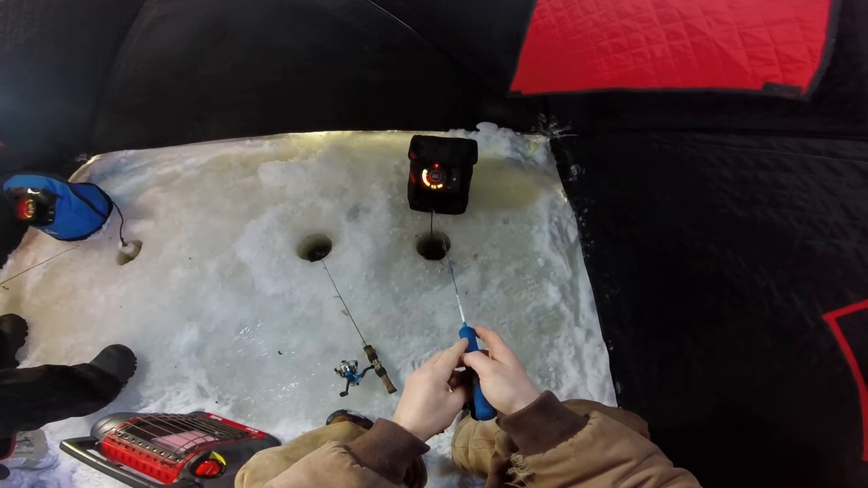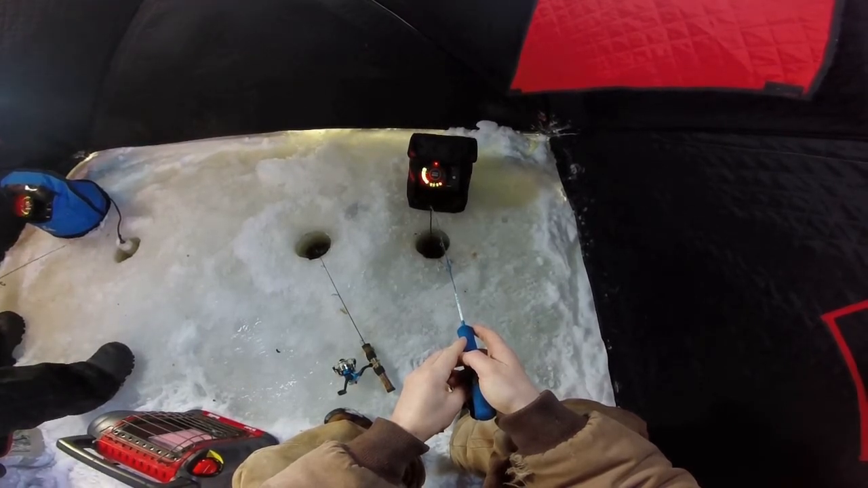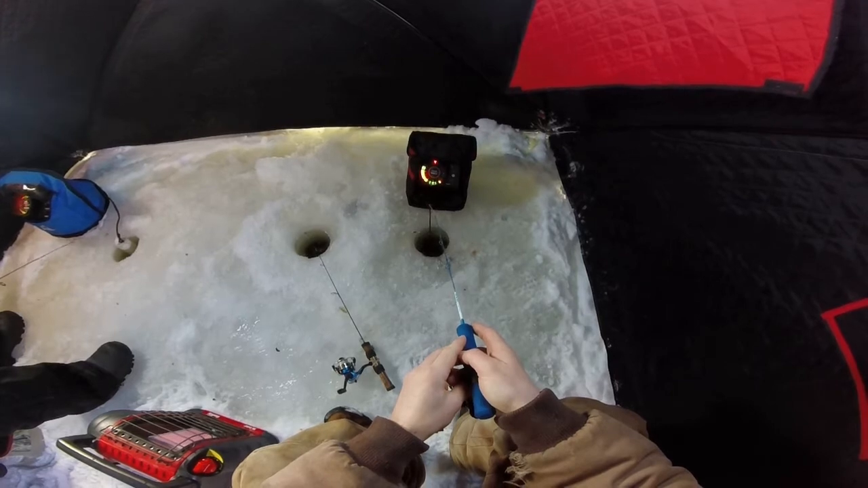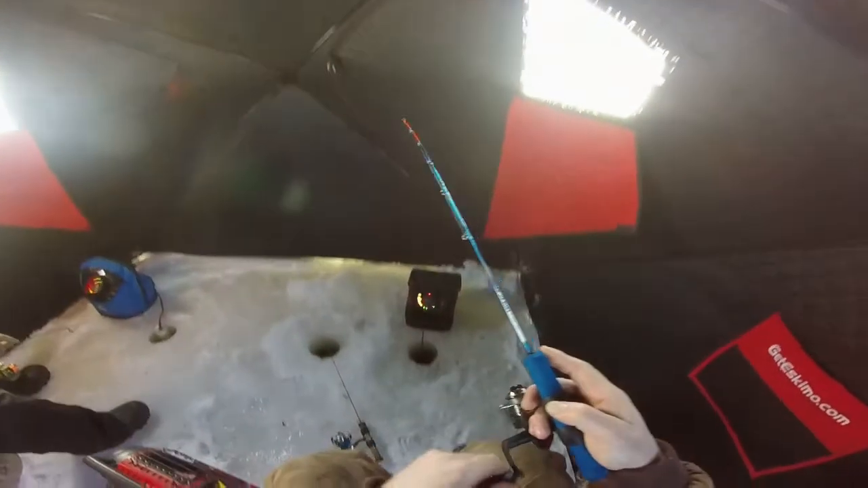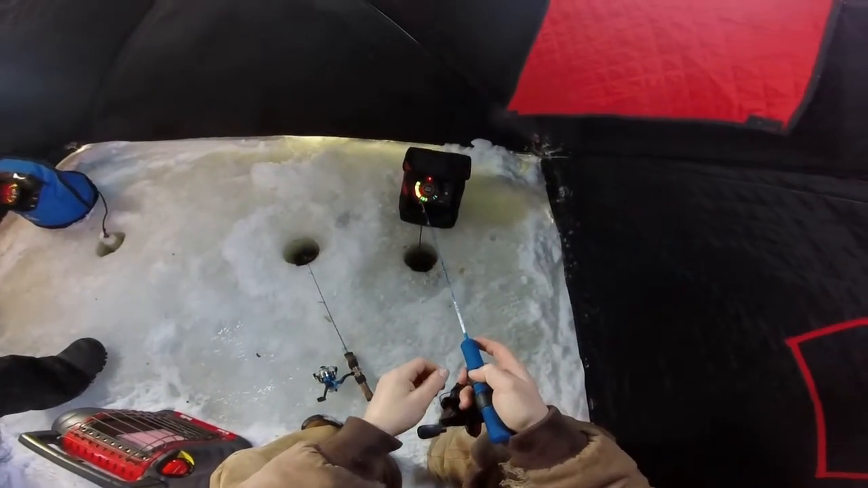That's another good fish. If I can make it commit. Oh, come on! That was a different fish. It came up. I think I had your good fish hit because he smoked it.